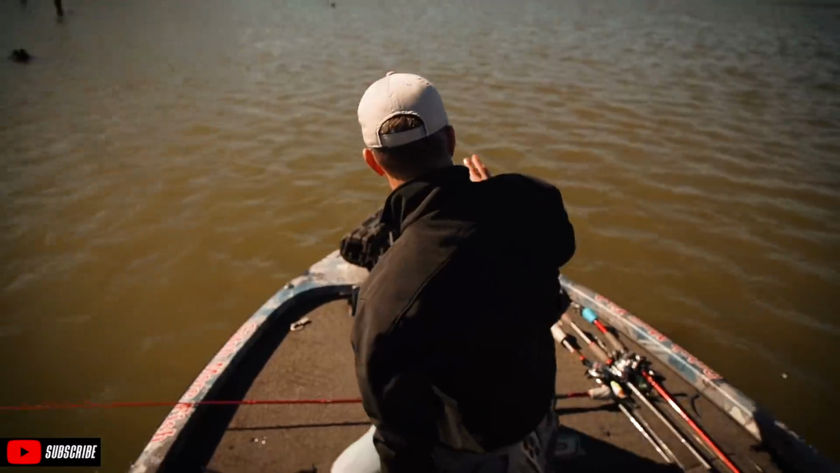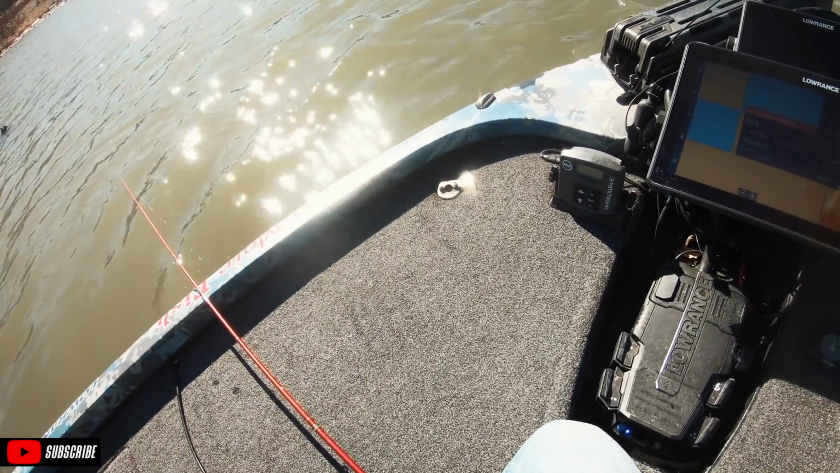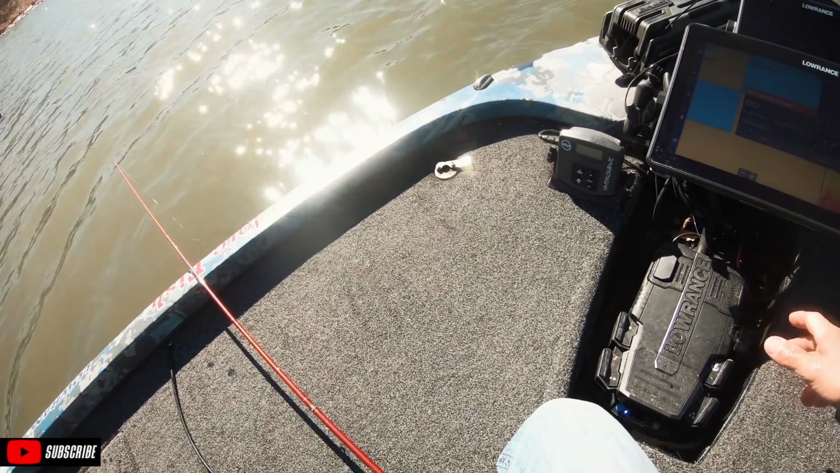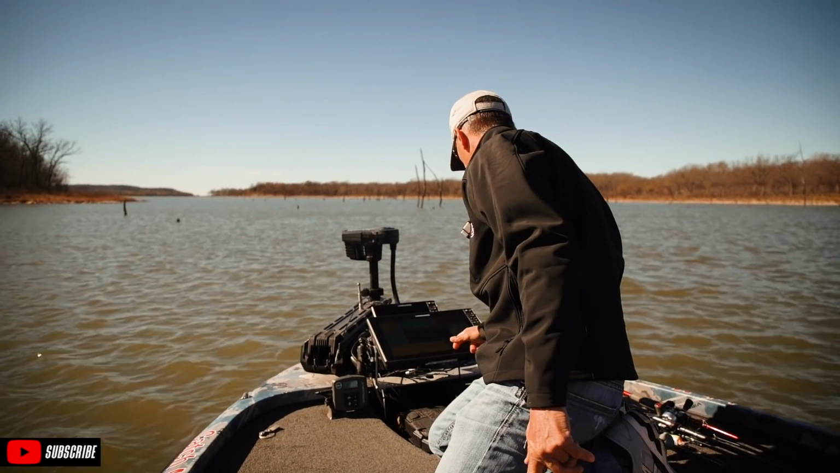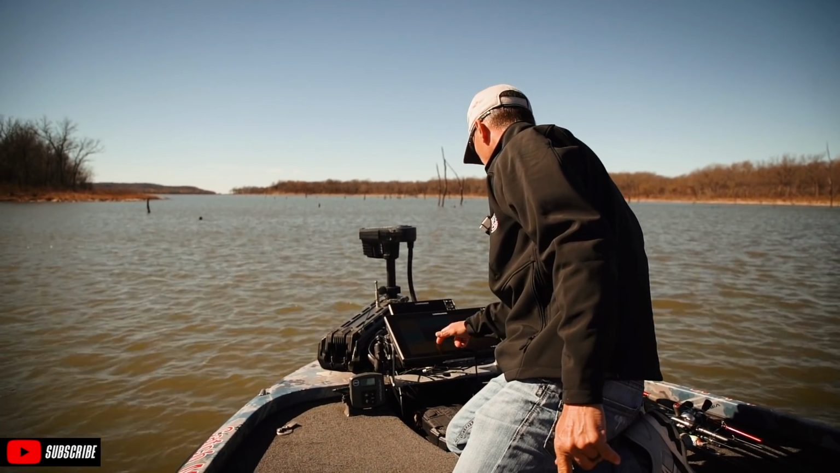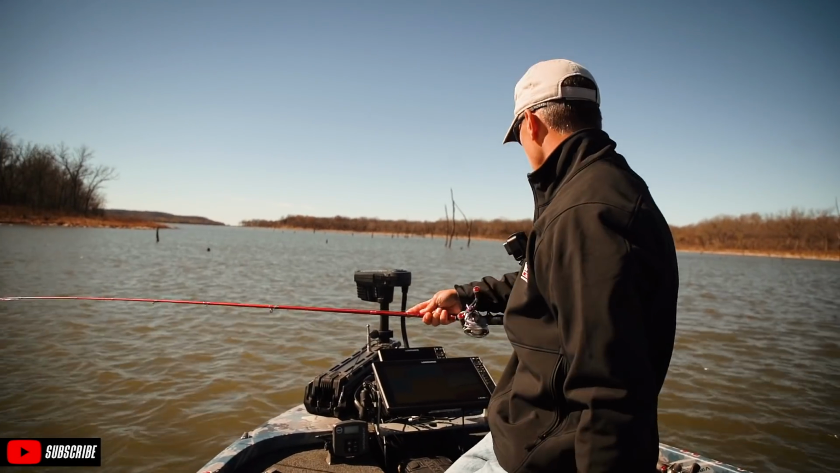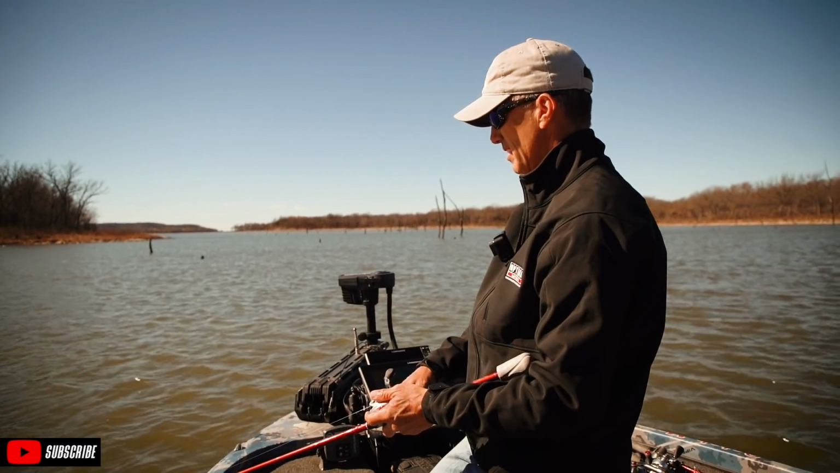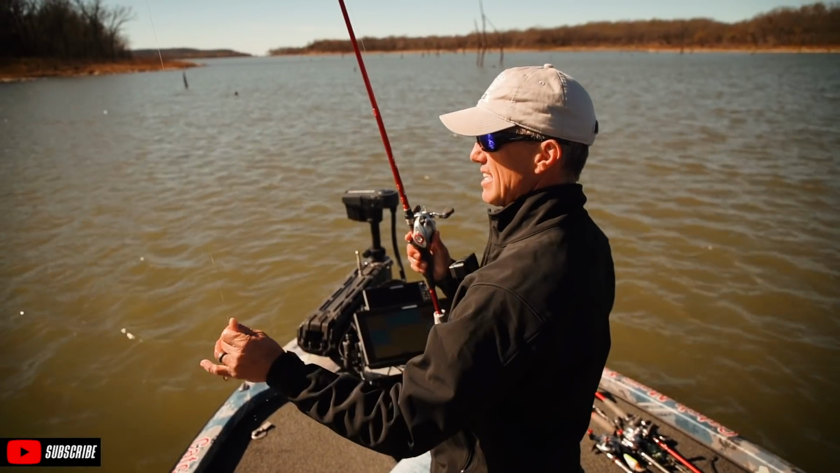Okay, so I'm gonna put my first waypoint on here. And we're gonna make 3-pounders that symbol, and we're gonna make them green. All right, it's one 3-pounder right there off that stump in 3 foot of water. He hit it on the chin.